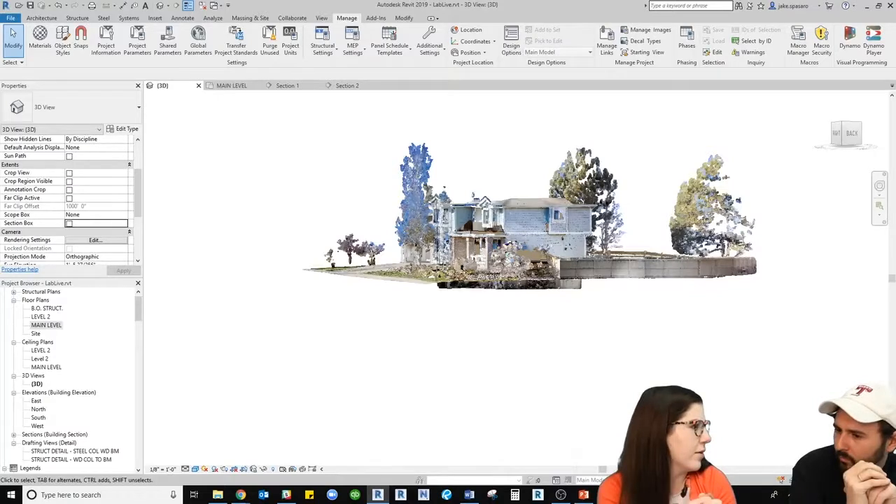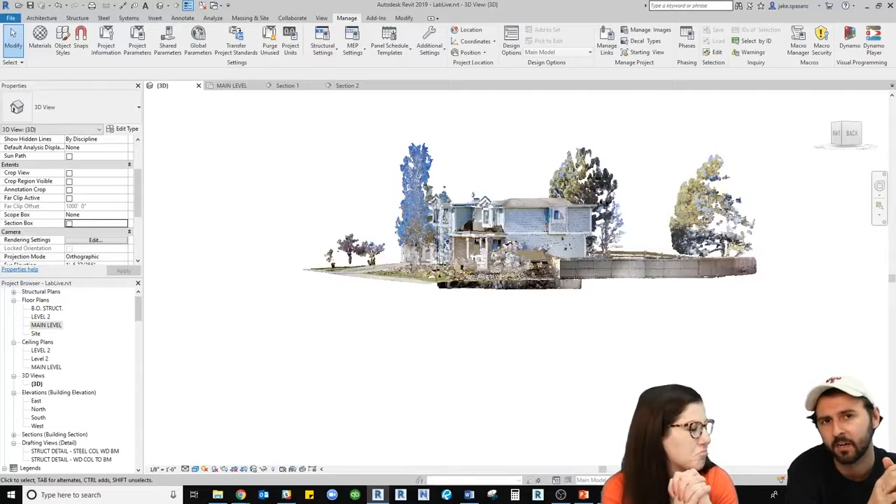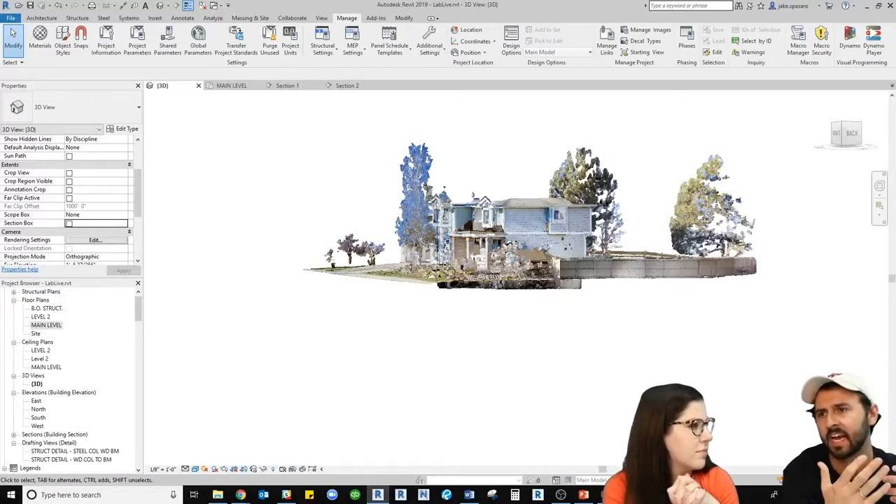Tons of detail, if I was doing a mechanical room, I'd probably use the BLK 360. It just depends on what the project is. A small house, I would use the Matterport just because of time and ease. A more complicated project, I always go with the BLK 360 to get that accuracy.